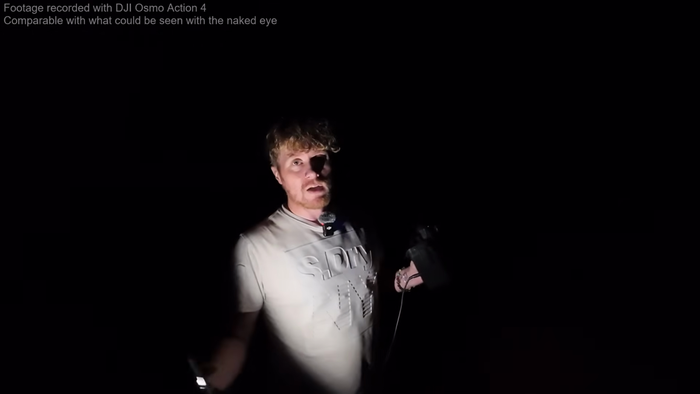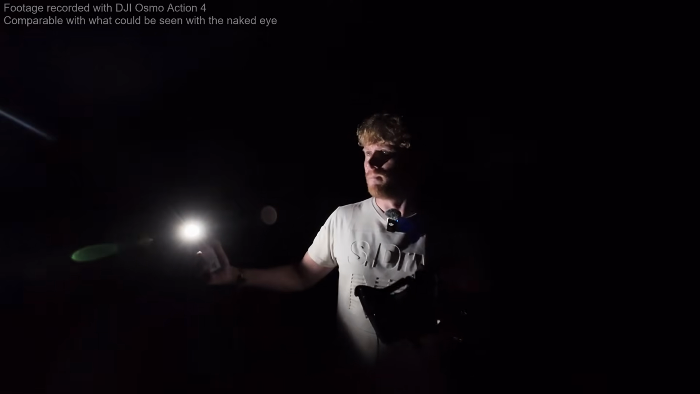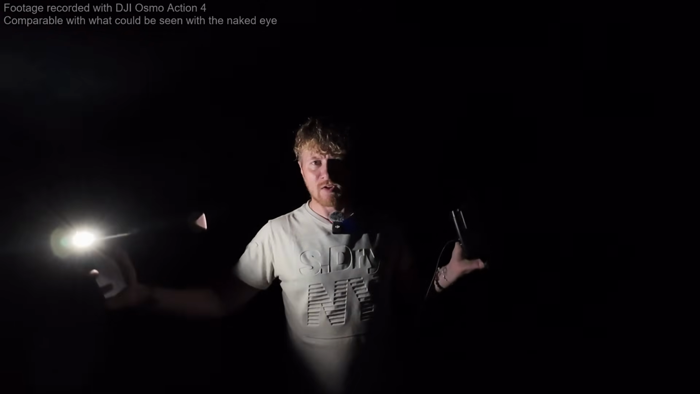Now I'm currently at a location in a car park about, I don't know, 5 miles away from the city, out on the edge of the woods here. The reason why I've chosen this location is because obviously it's away from the city lights, so there are no obvious light sources.